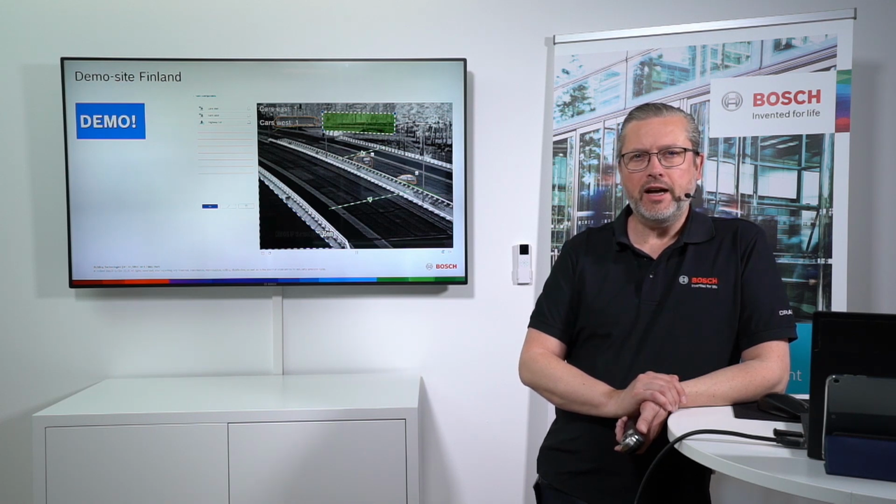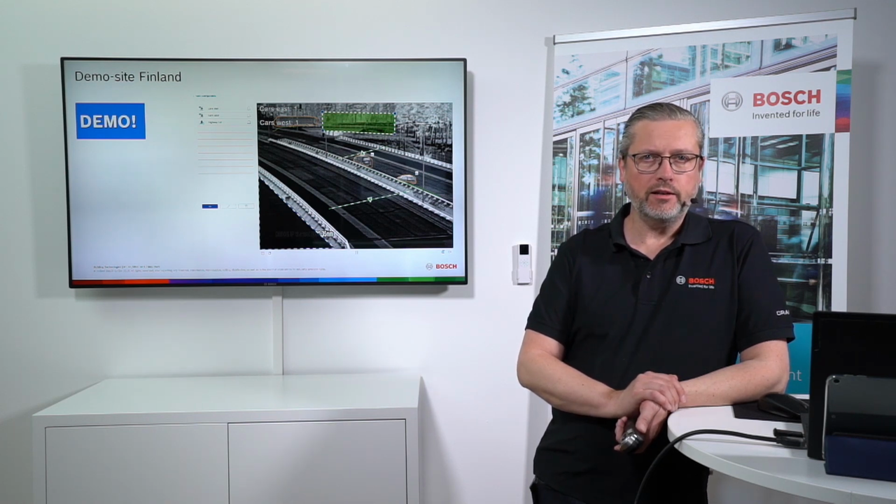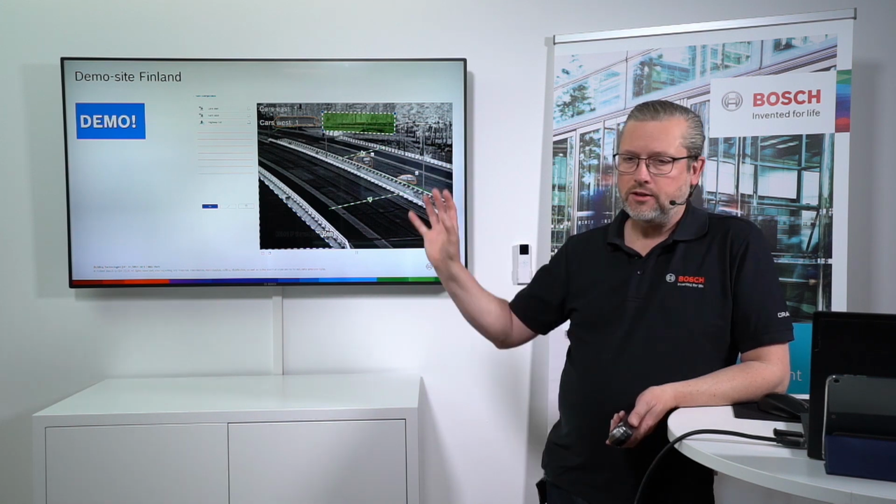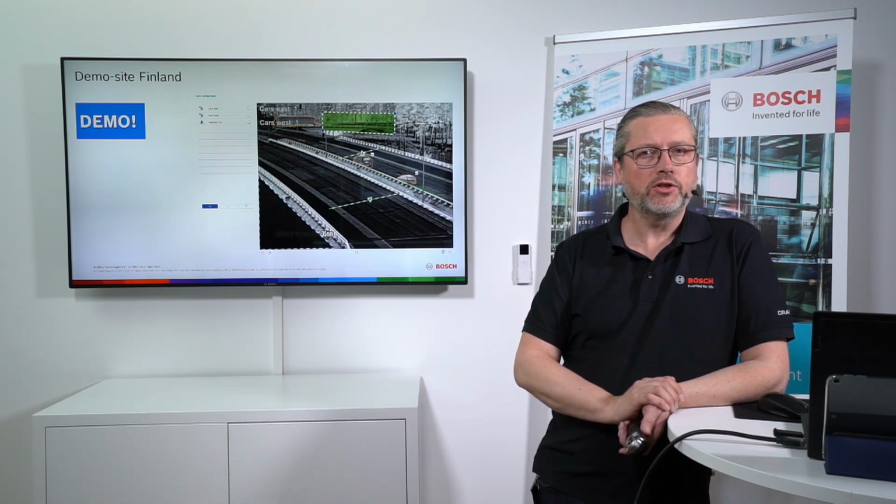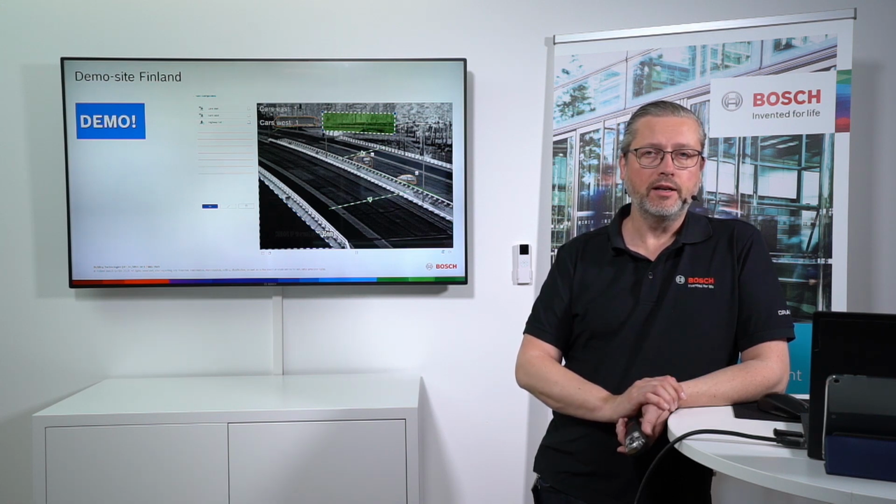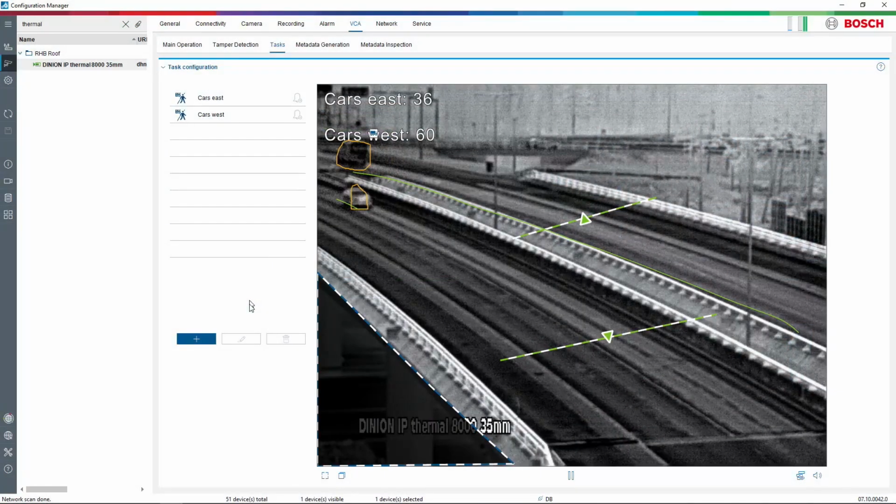So we will have Jimmy now, who is already connected through the remote portal to this thermal camera that we're just showing an example of here, and to do some configuration and show you a little bit about how it looks like when you're setting up an alarm task in a thermal camera. So over to Jimmy. Thank you, Anders.